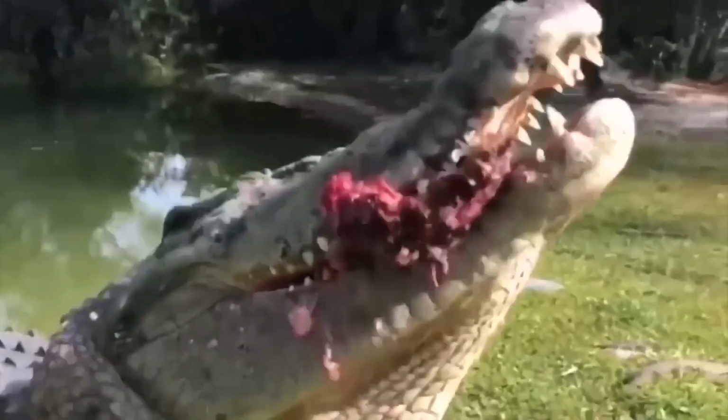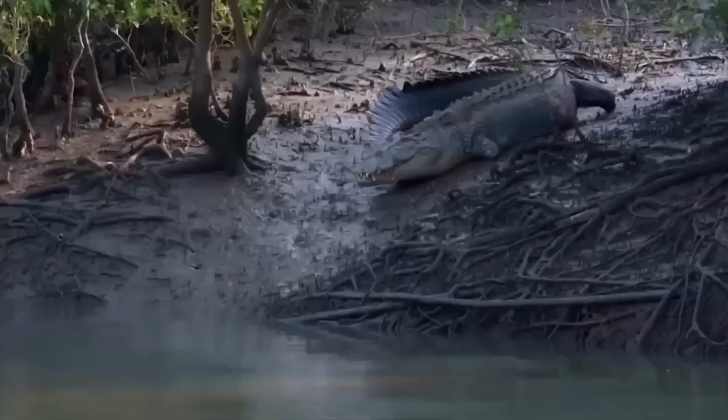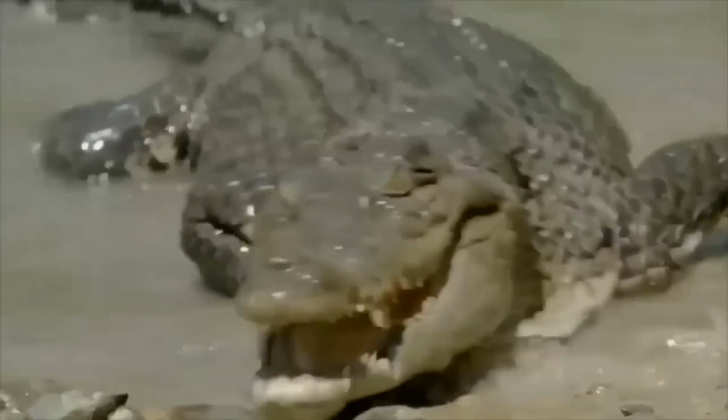And let's not forget those jaws. They're so strong they can literally crush bones and even metal. So if you're ever in the presence of a saltwater croc, just remember to keep your distance and give them the respect they deserve.